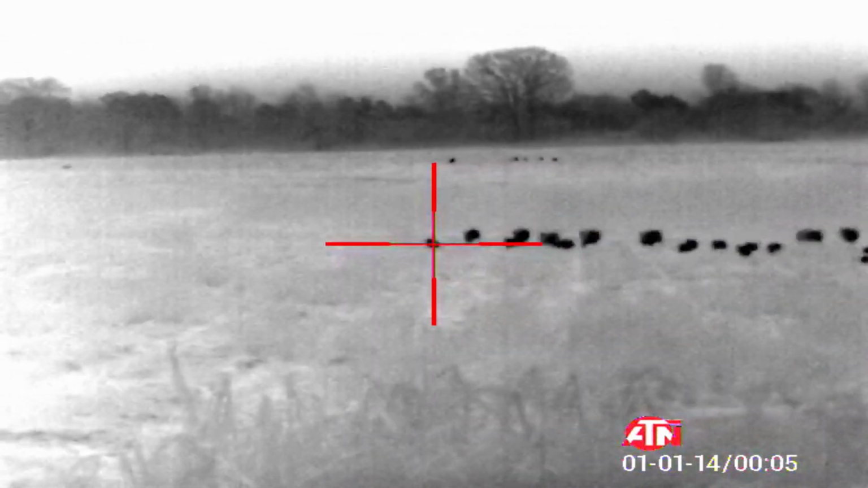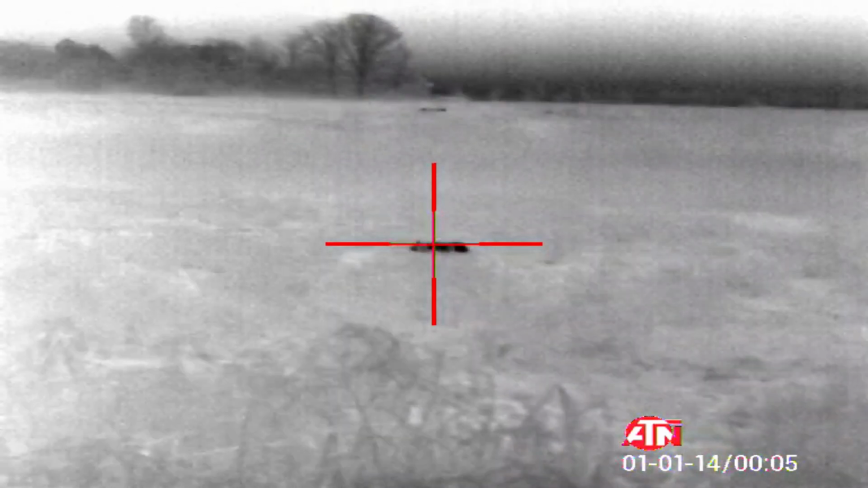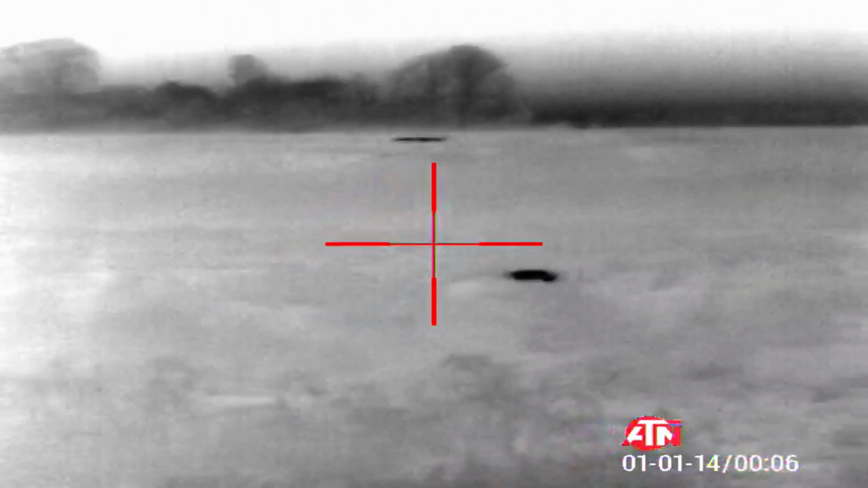And guess what? My scope had been pixelating really bad, so I decided to reset the pixels. On an ATN scope, you can reset the pixels. But I did not know that it resets the scope. So it reset my X and Y coordinates, and therefore my scope is now off. If you see me shooting in this video, you see that I'm actually on the hogs, but it's shooting probably 4 or 5 feet short of them in the dirt. You can actually see the dirt kicking up short.